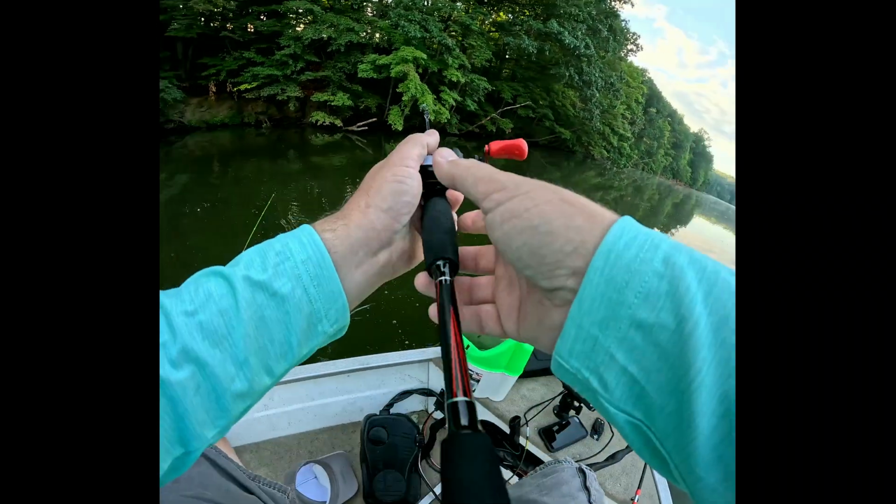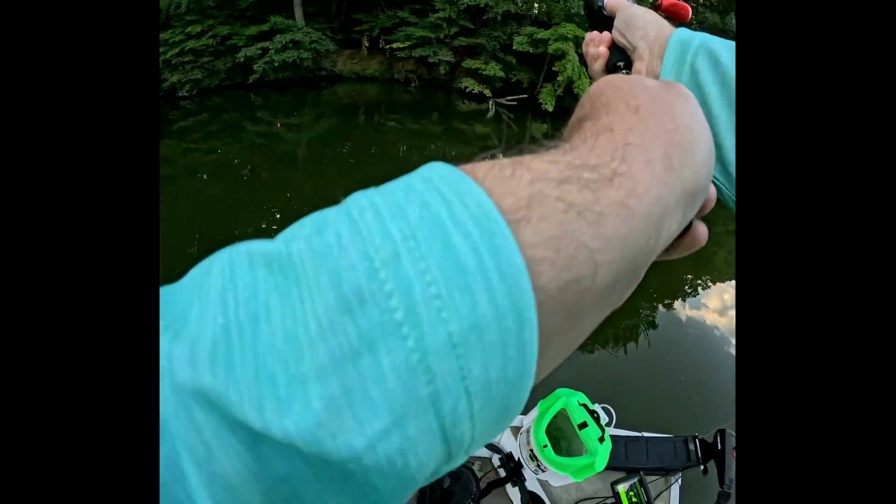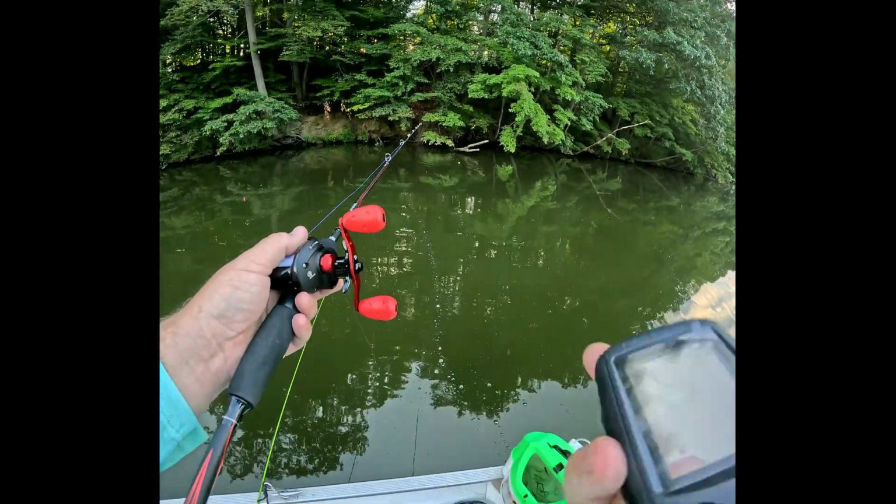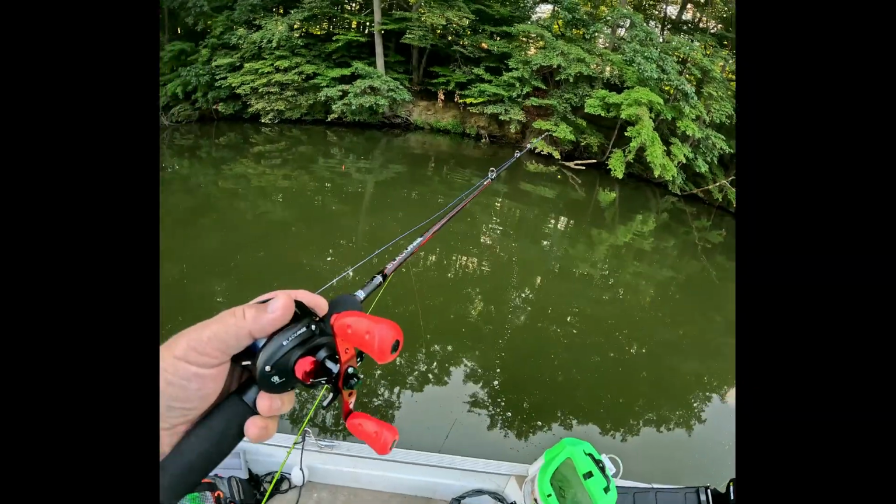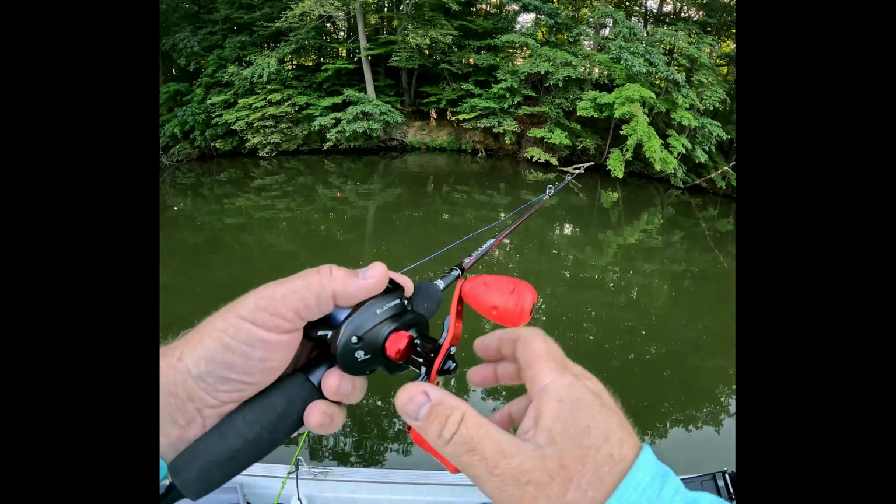I didn't throw that very good, people. Let me stand up and pitch that a little better. But yeah, so over in this area, I don't care, we've already fished this. I'm showing 7.5 feet. That explains this spot. That explains a lot about this spot.